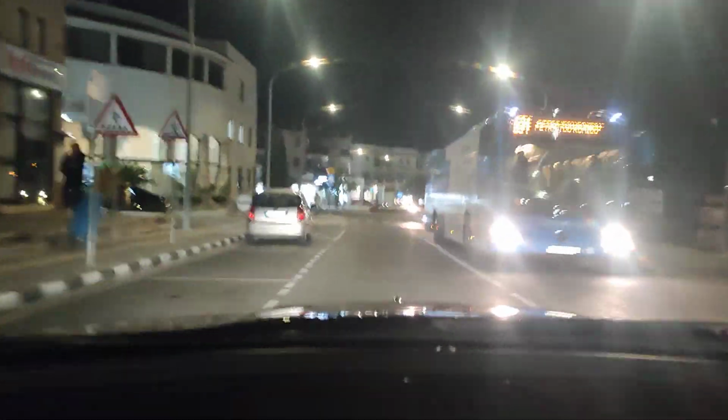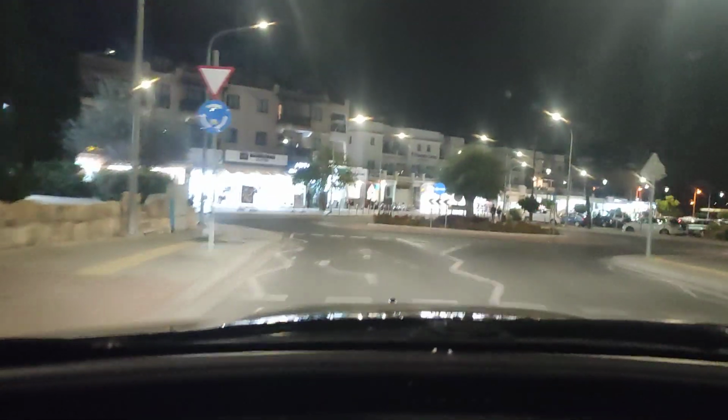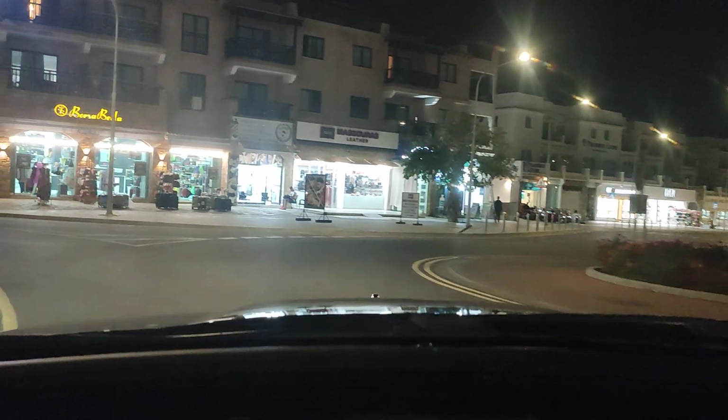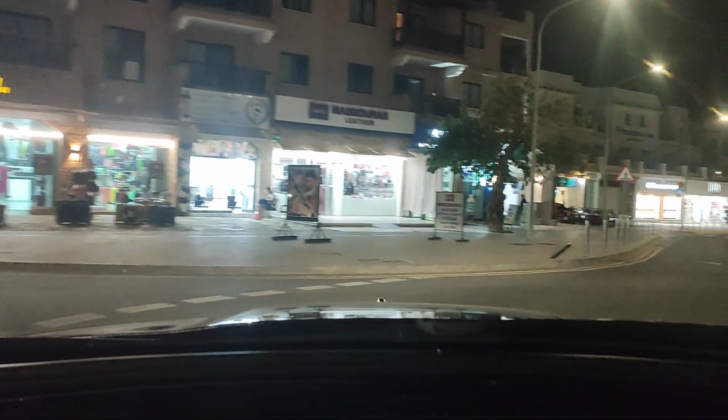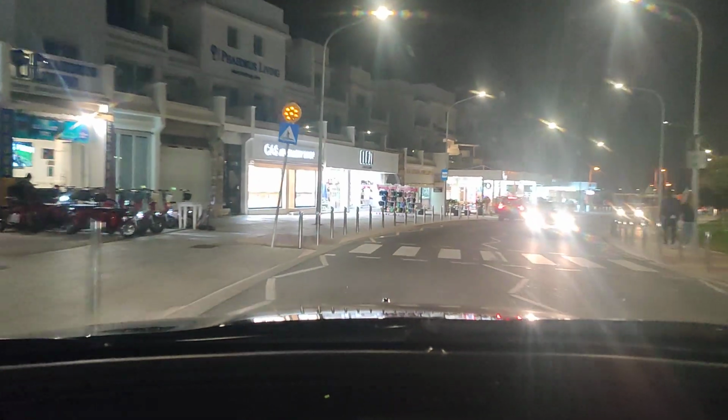Buses absolutely everywhere. What's going on in the world? What was wrong with cars? That's what I want to know. Much more civilised. Well, there's another bus coming at me. Where's he going? He's going to the old town. He's going to the municipality market. That's bus 610 if you want to go up there.